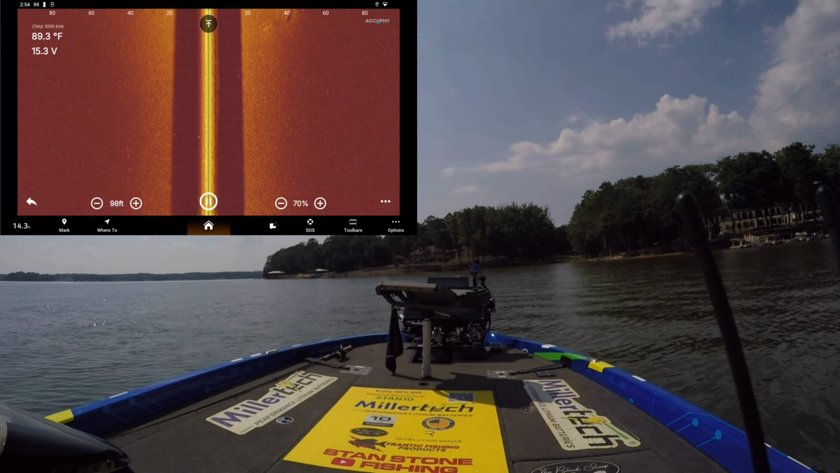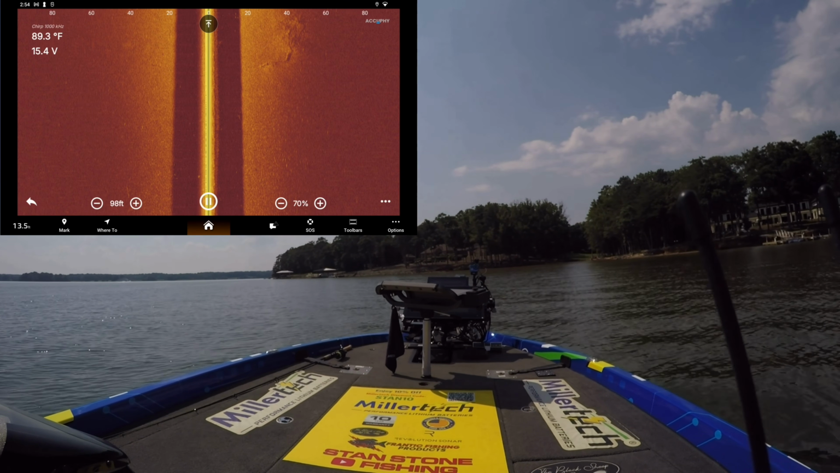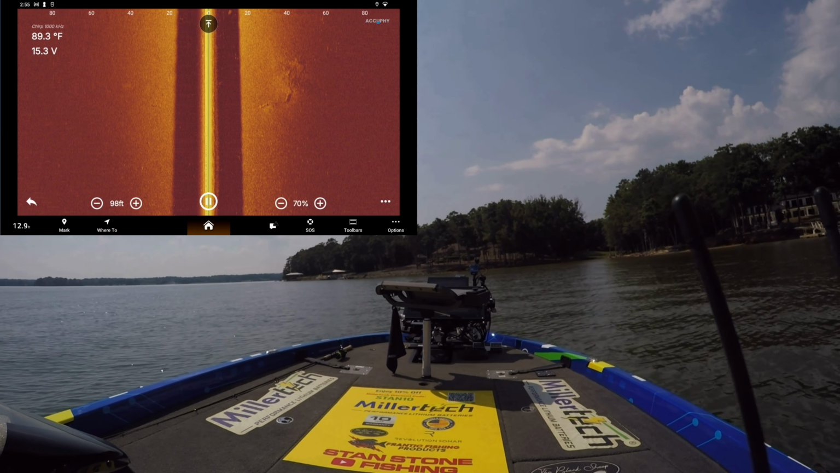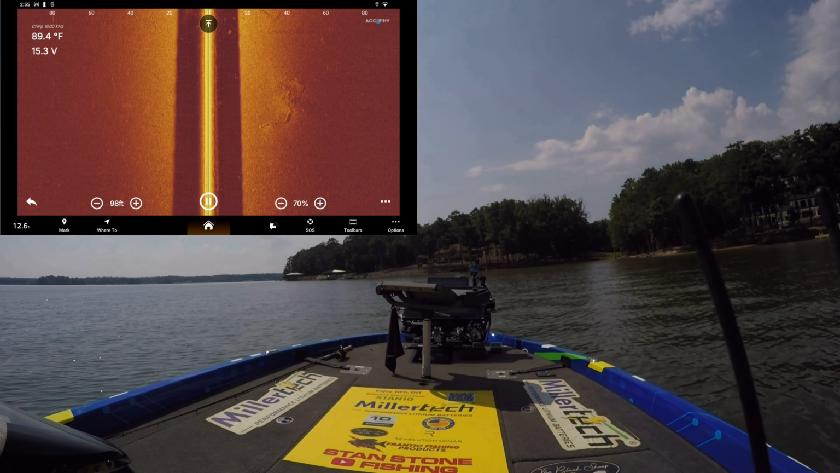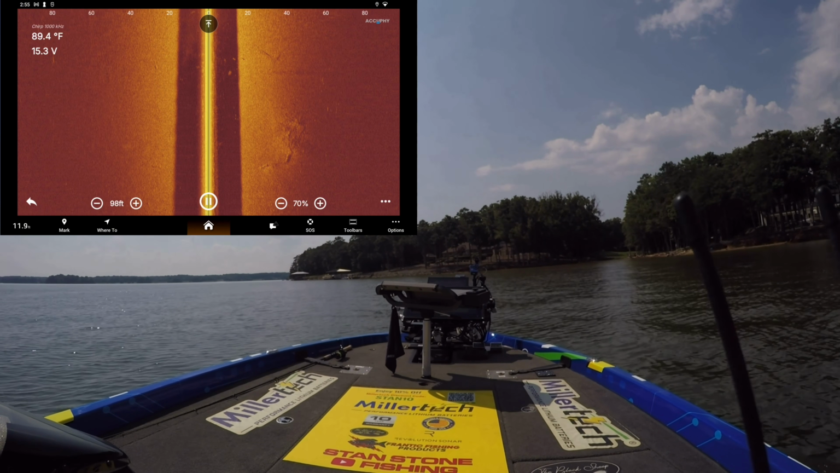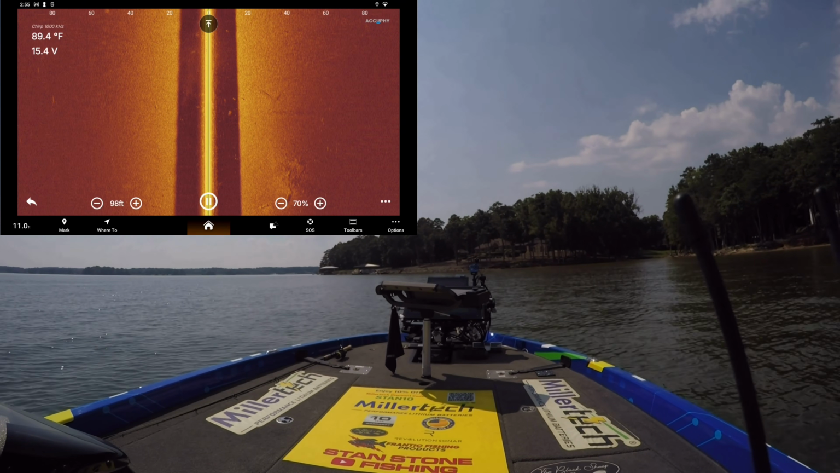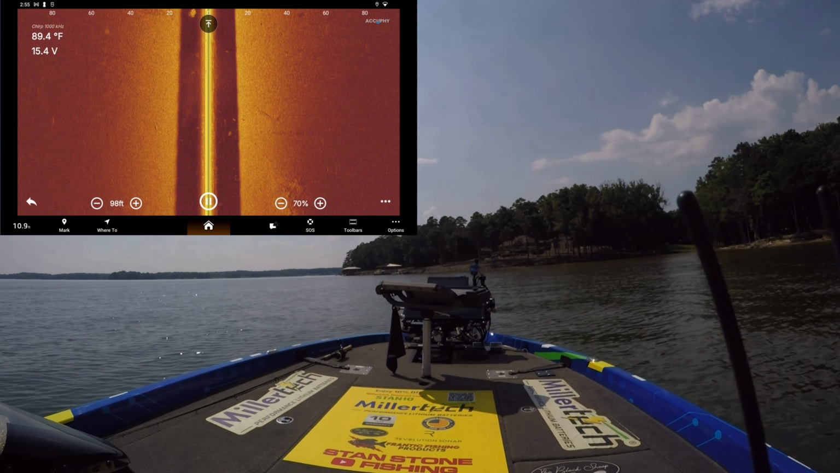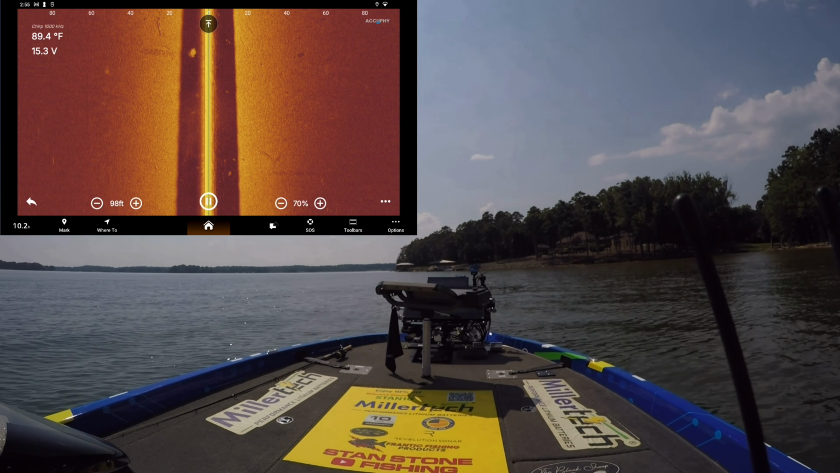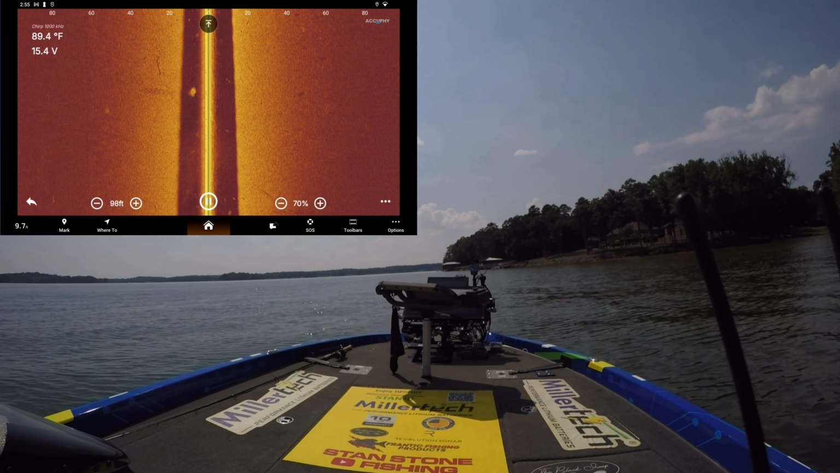All right, we're coming up. Right there's that brush pile right there on the right at 40 feet. We just went right by that brush pile that we were fishing. Now this is at the high kilohertz, which is going to be the most definition at short range.